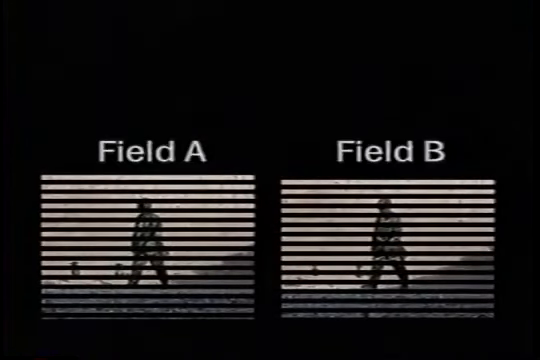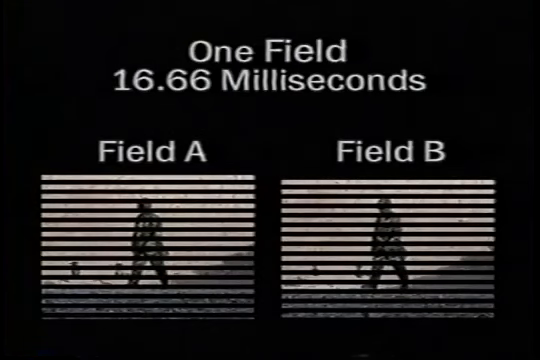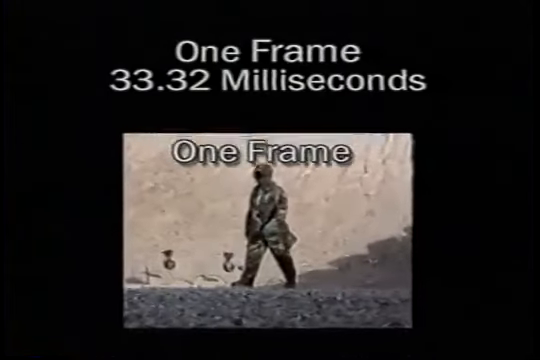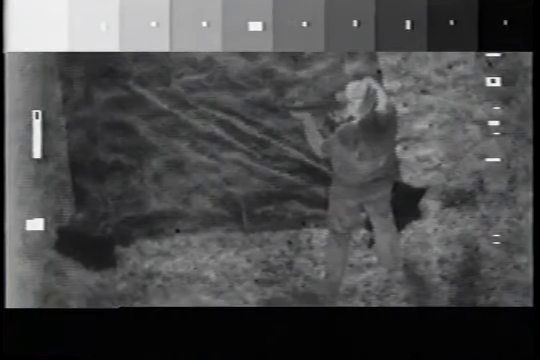Each frame is made up of 2 interlaced fields. A field lasts 16.66 milliseconds. A frame, therefore, lasts 33.32 milliseconds. The government contends that a gunfire flash will last less than half of one field, or about 8 milliseconds. This image has been slowed to 8%, a mere fraction of its original speed.